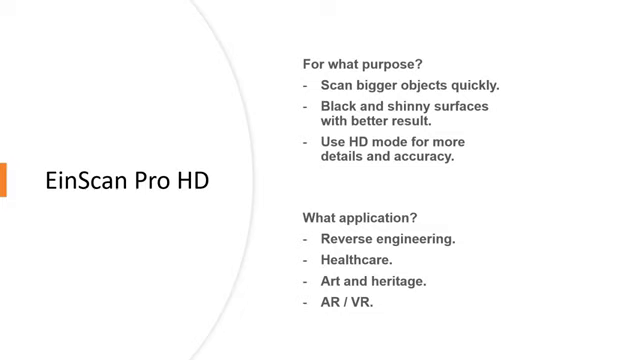The EinScan Pro HD, for what purpose could it be used? Scan bigger objects quickly, scan objects with black and shiny surfaces and obtain a better result, and use the HD mode to have more details and great accuracy. For which kind of applications? As always, reverse engineering, healthcare, art and heritage, and applications such as virtual reality or augmented reality.